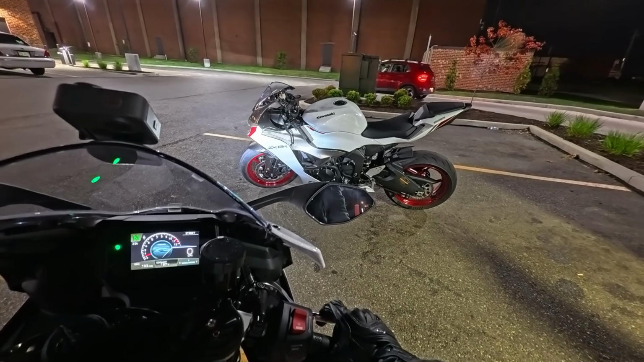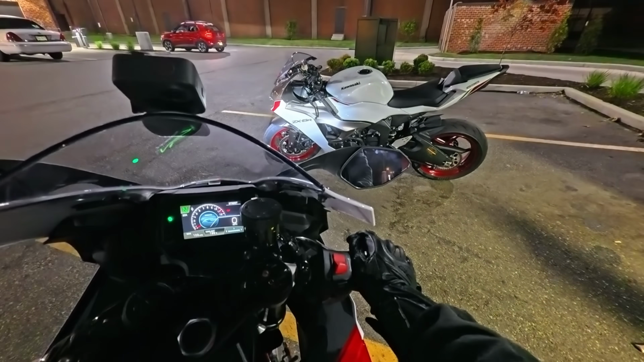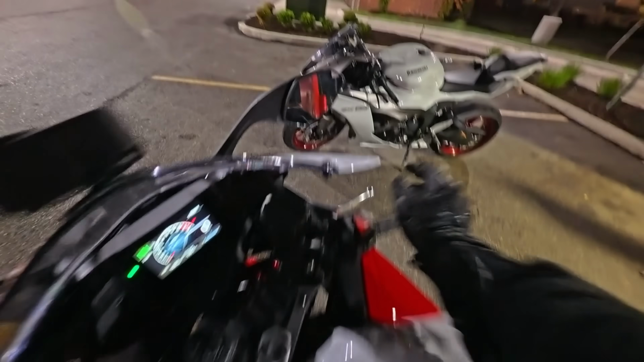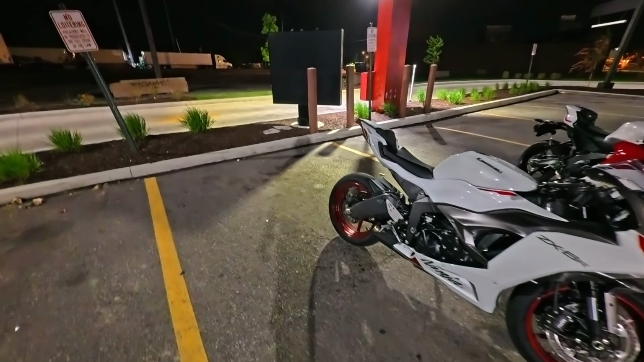And look at this, a little ZX6R action going on at the end of my night before I go home. The main competitor to the Yamaha R9. This is last year's ZX6R, but they're still making this thing to this day. Two white competing sport bikes. This dude doesn't even have an exhaust on his bike. He ripped that sucker right off.